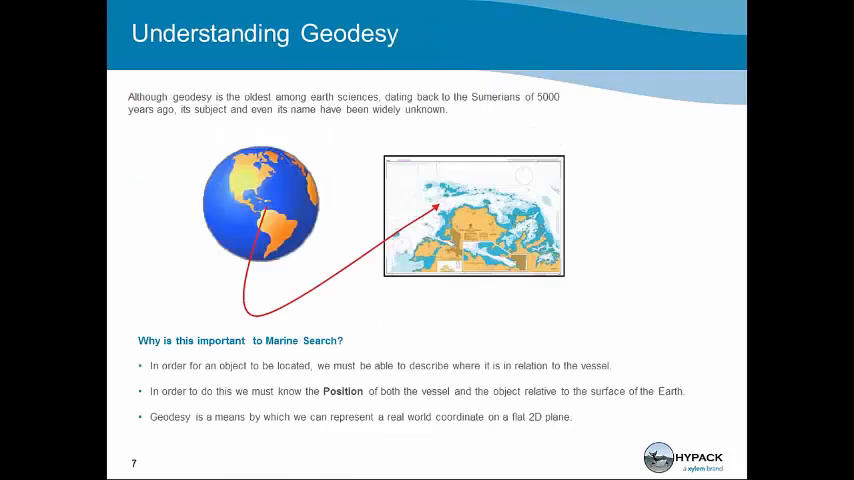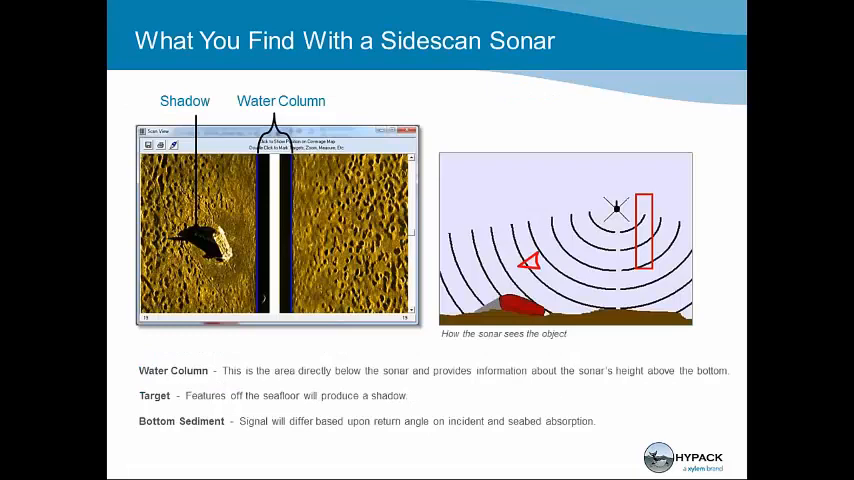The second tool that we're going to talk about is Geodesy. The second part to this is we have to be able to put this on a map. By putting it on a map, we have the ability to share this information with other people, with our divers, with post-search analysis. So what we need to know is where we are on the Earth, but we also need to project this on a map, and Geodesy does that for us. It takes our position in latitude and longitude, and it allows us to project this on a 2D plane, which would be your map.